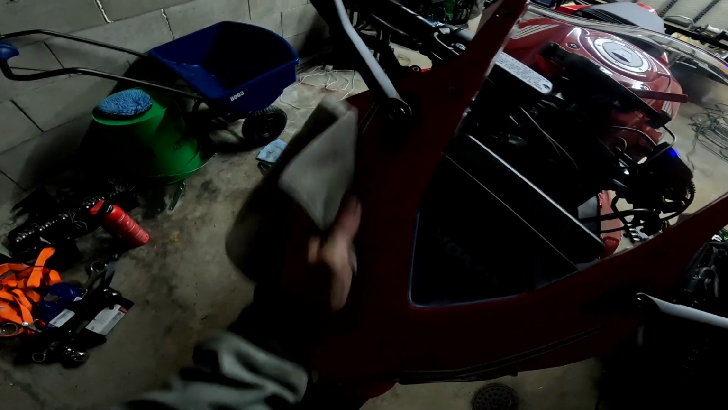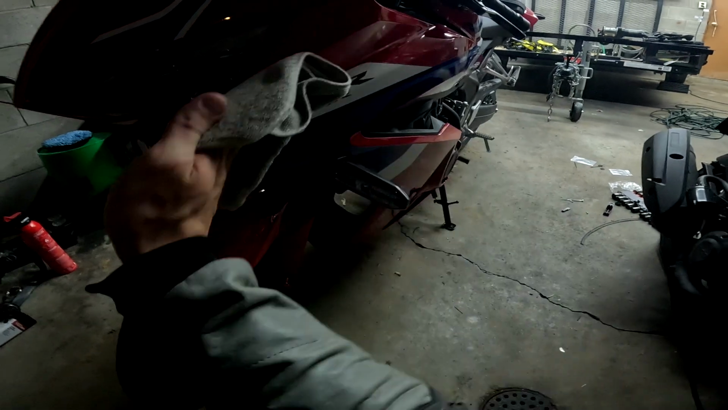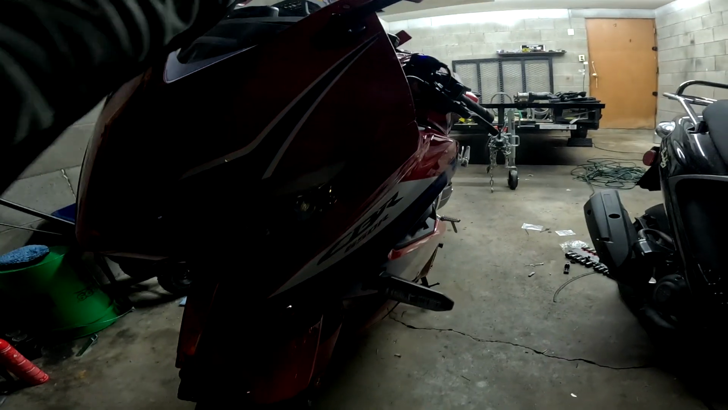Here's what I use to clean my stuff off. Graphene detail spray from Adams Polishes. Super nice. Make sure you guys get the bugs off right away so the acidity from them doesn't eat in your paint. Good as new.